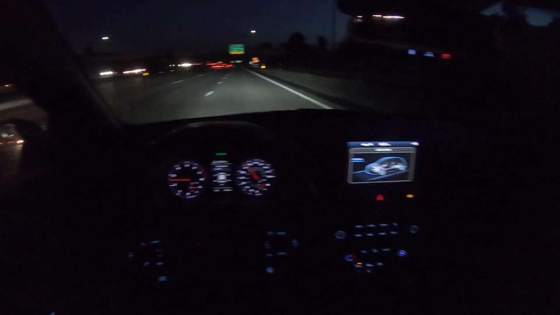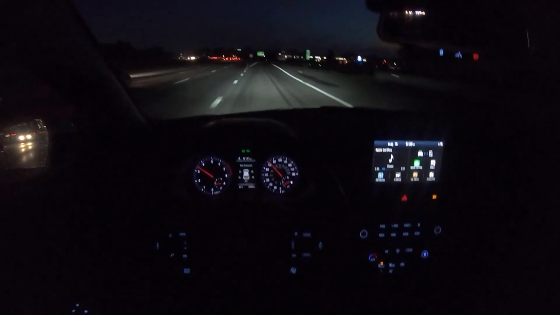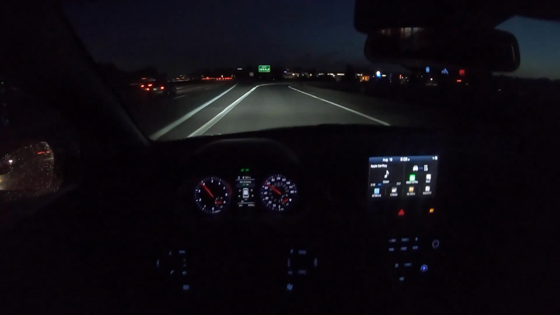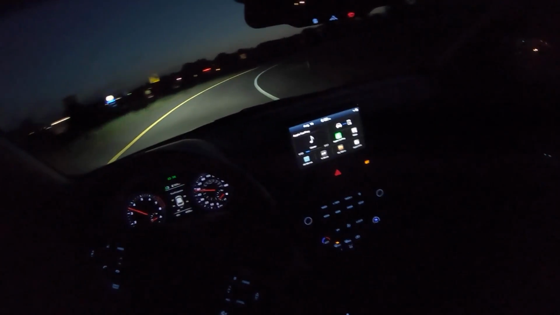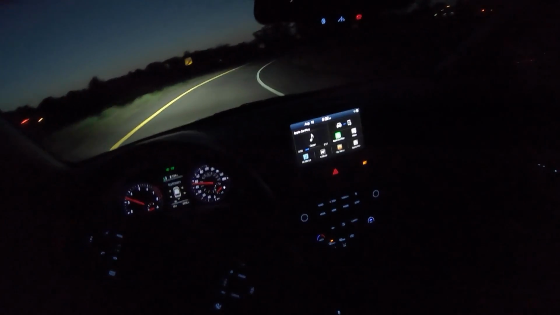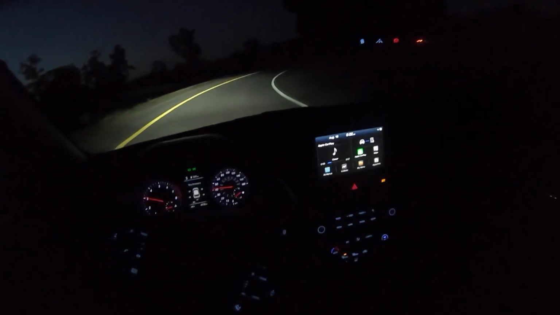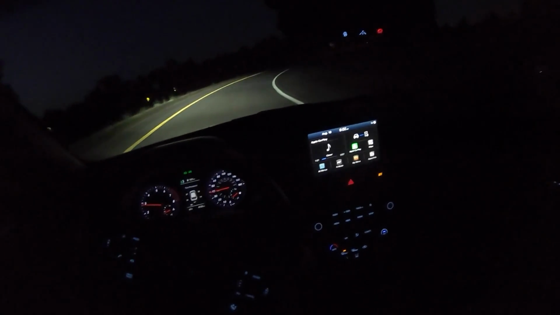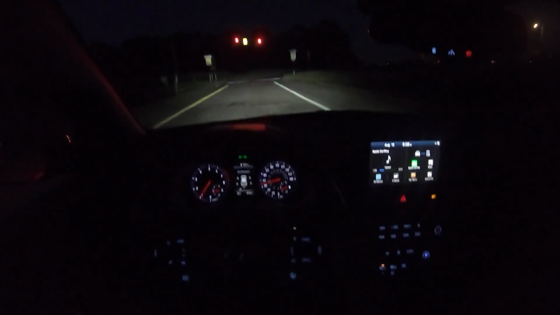With the Veloster N, you're going to save about $6,000 to $7,000. There are some pretty significant differences between the two cars. A lot are obvious on paper, a lot maybe not so obvious. Slightly different seats in this Veloster N. Probably not as good as the Type-R's, but these are still great seats. They're comfortable, they have good support, and they really hold you into the corners, and this thing can corner.